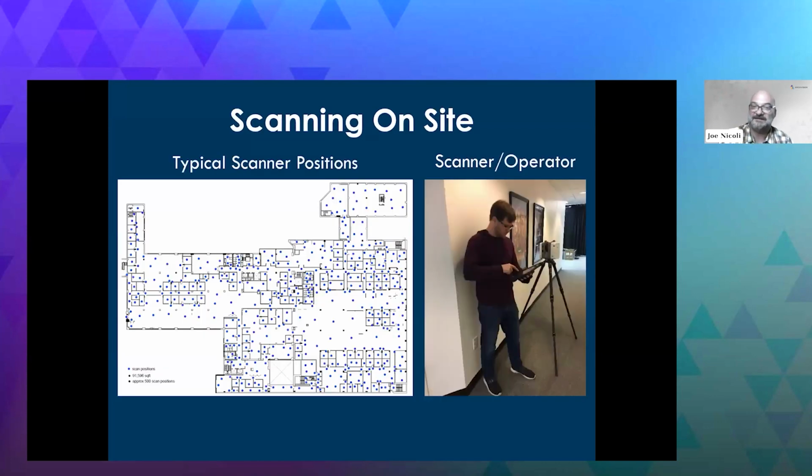And that's what this is. This is 90,000 square feet of an office space. So as I mentioned before, the scanner does not see through walls. It doesn't penetrate. So that's kind of an estimation of how many different scanner positions you might need.